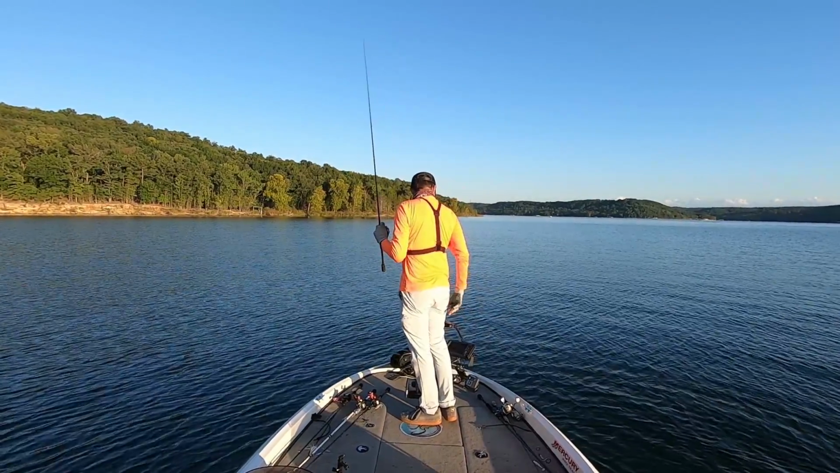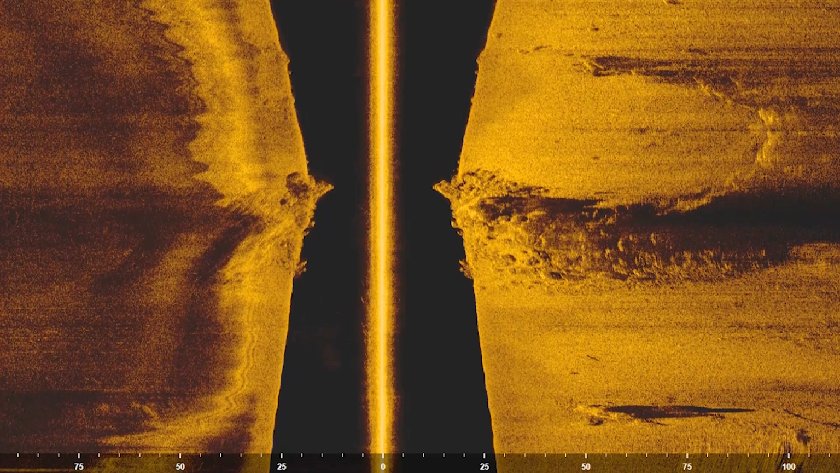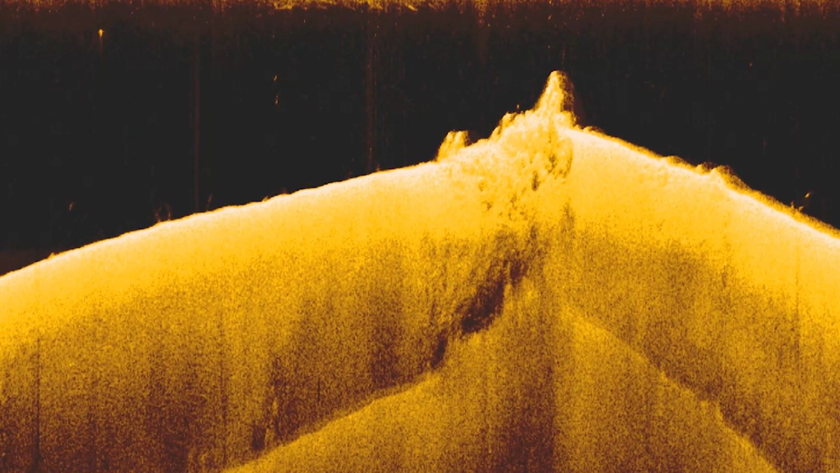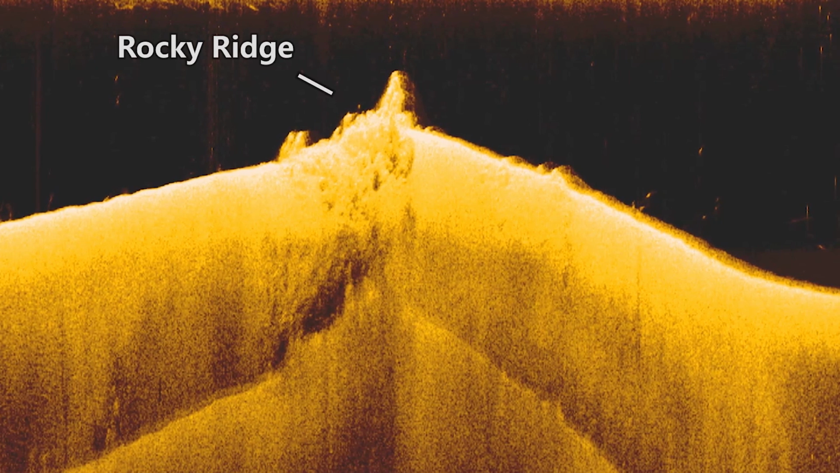I didn't think it was, but I'll have to check them anyways. But there's a little rocky ridge that runs out here in the middle of the lake. Saw it on Google Earth before and actually marked it probably 6 months ago. And as I was running to the next spot that I graphed, I was like, that rocky ridge looks kind of good. I don't really know. I'm gonna graph over it real quick. And I saw a couple dots down on it, and boom, caught a fish.